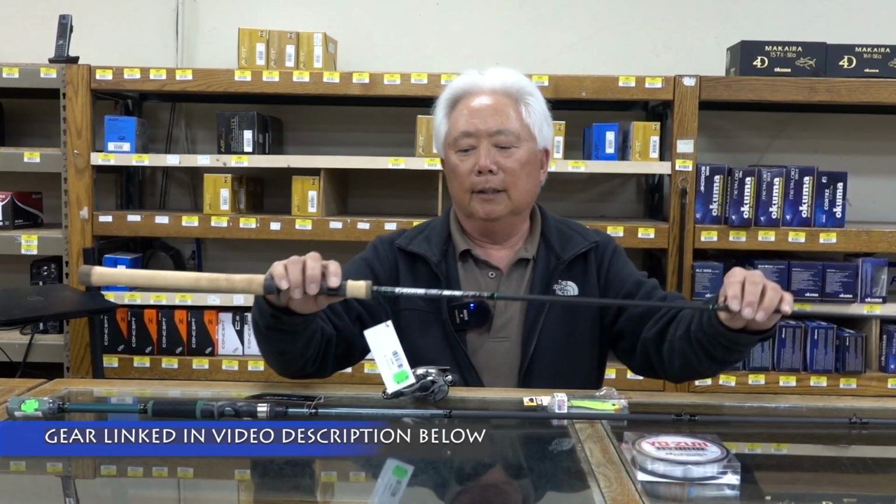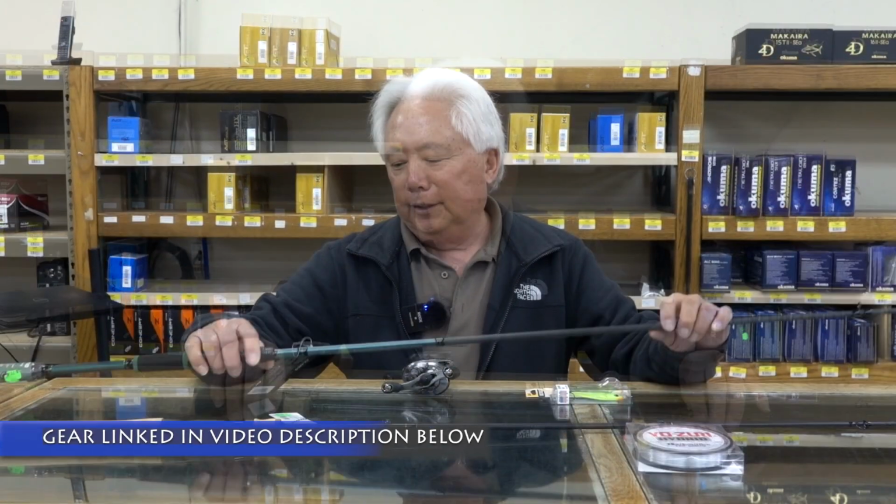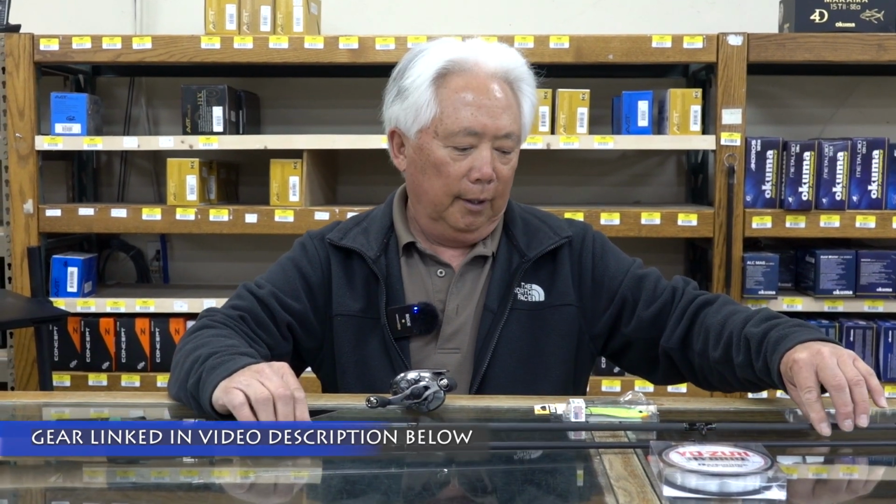When you're spooning, it's better to have a parabolic bend so that it doesn't rip the spoon up so fast. You want it to be more relaxed. This is a Loomis, which is probably all I use. I've been using them forever. Then we have other rods. Every rod manufacturer makes crankbait rods, so you could go to any of the brands and get a crankbait rod in a 4 to 5 power, and they work great. And they're a lot cheaper than your Loomis rods.